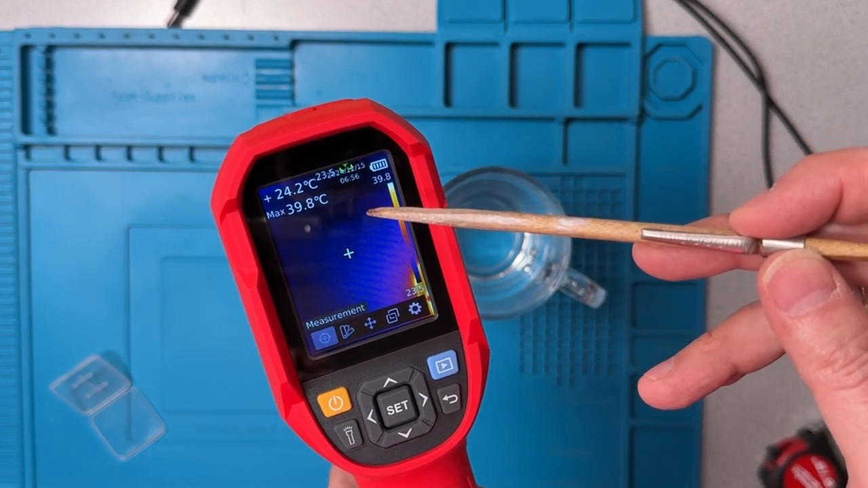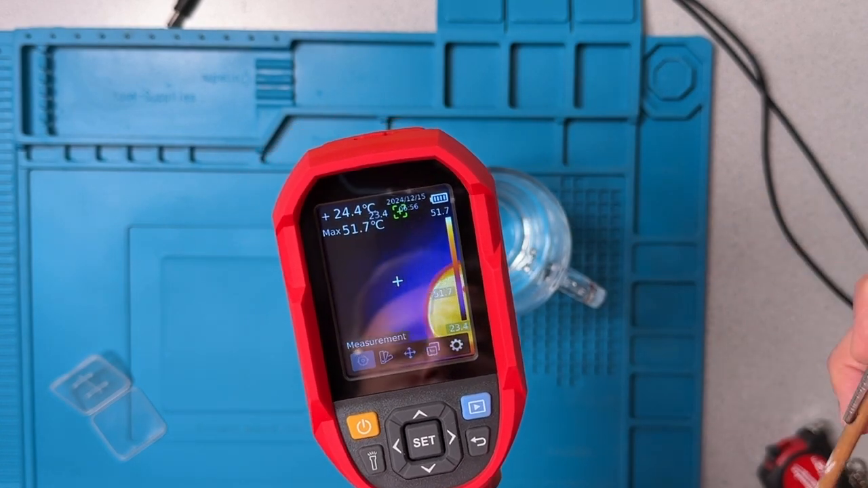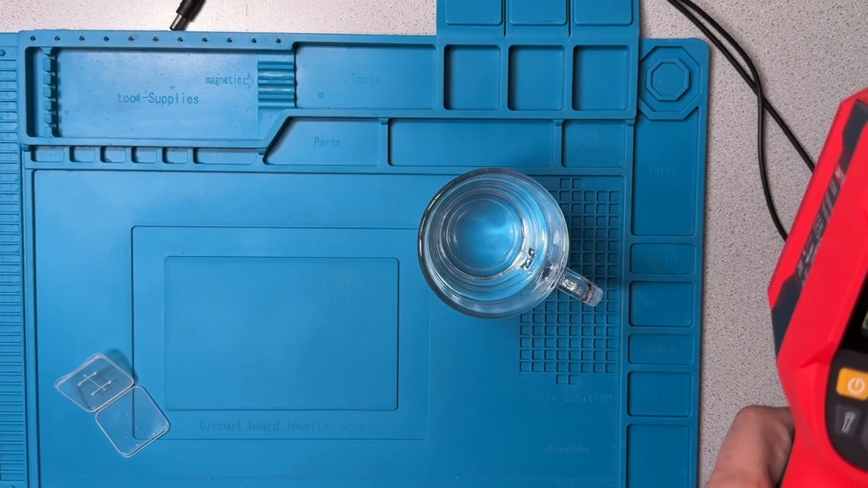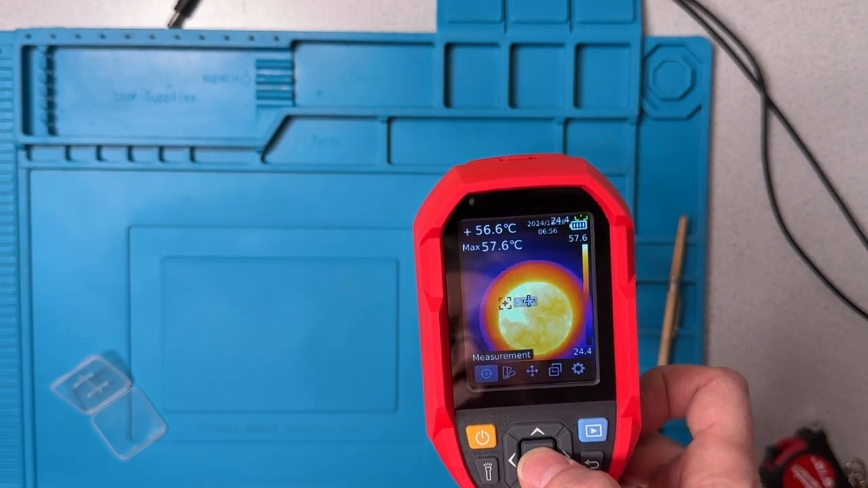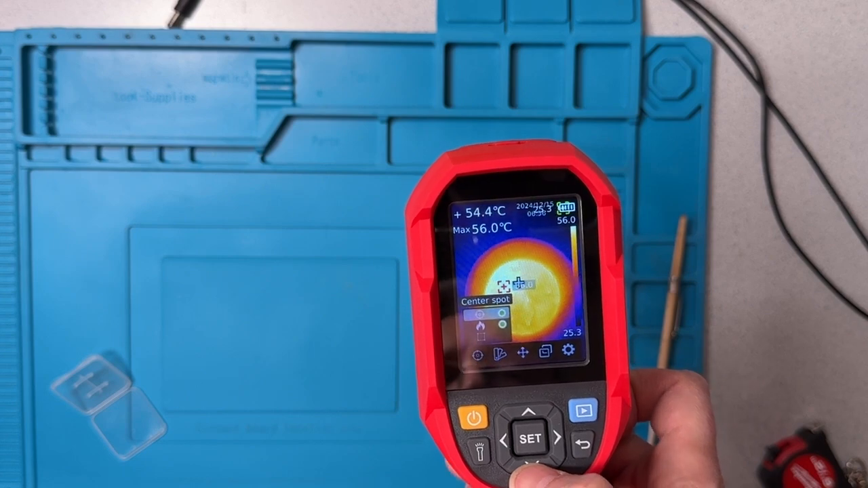And as I get further and further away, that temperature drops off. The ambient room temperature here is probably about 20 something degrees. So that's what we have for center spot and high-low.